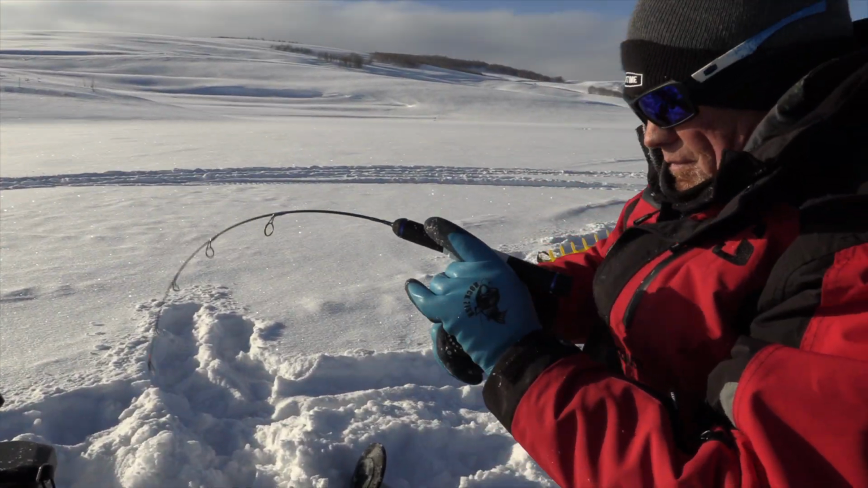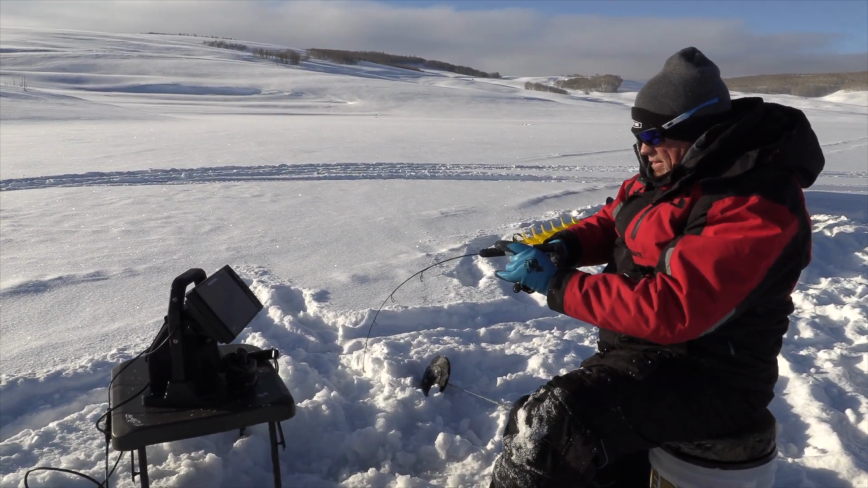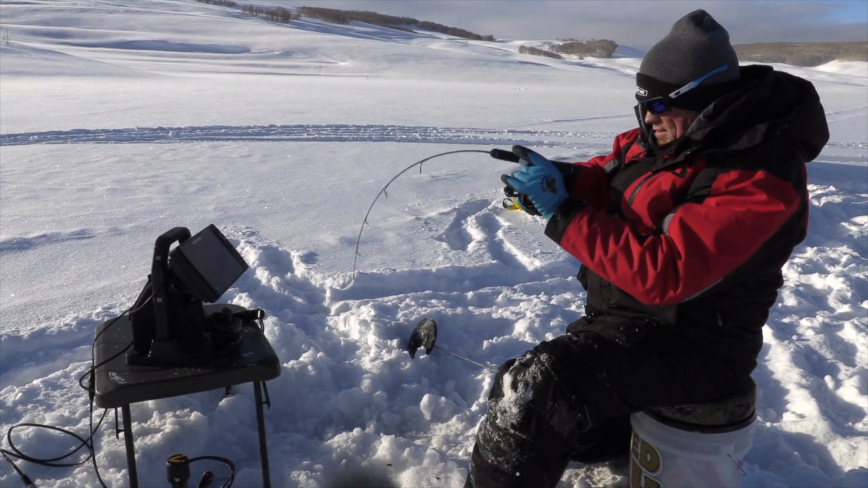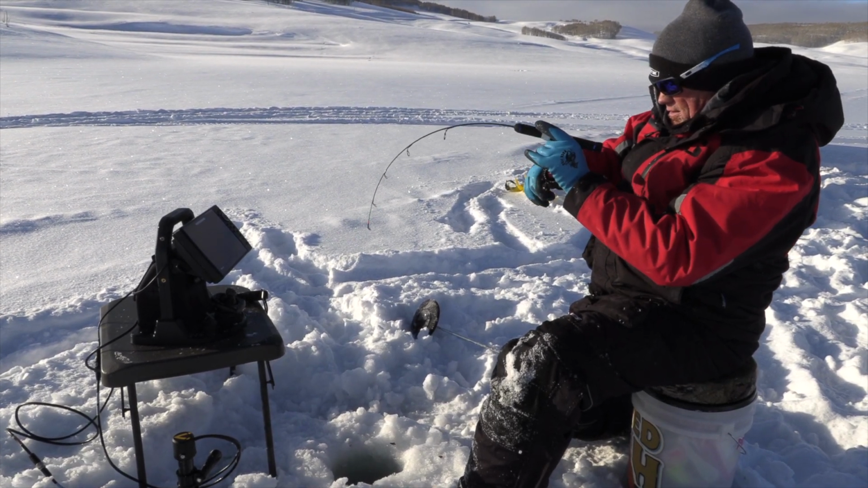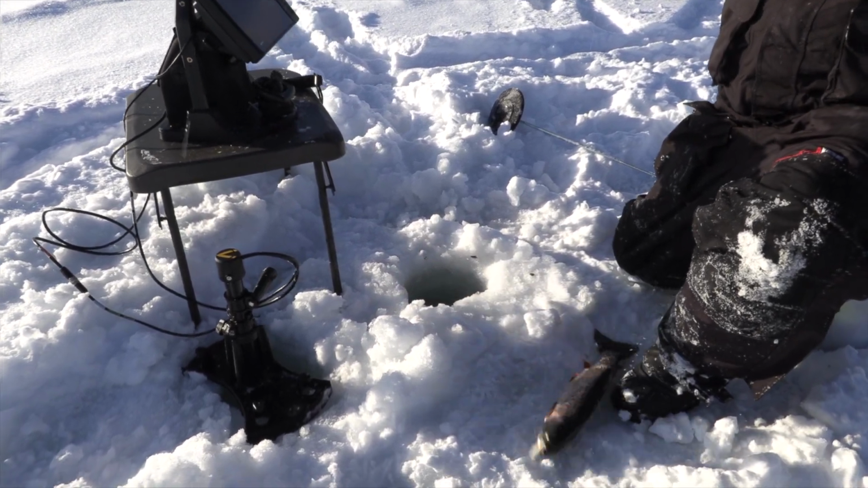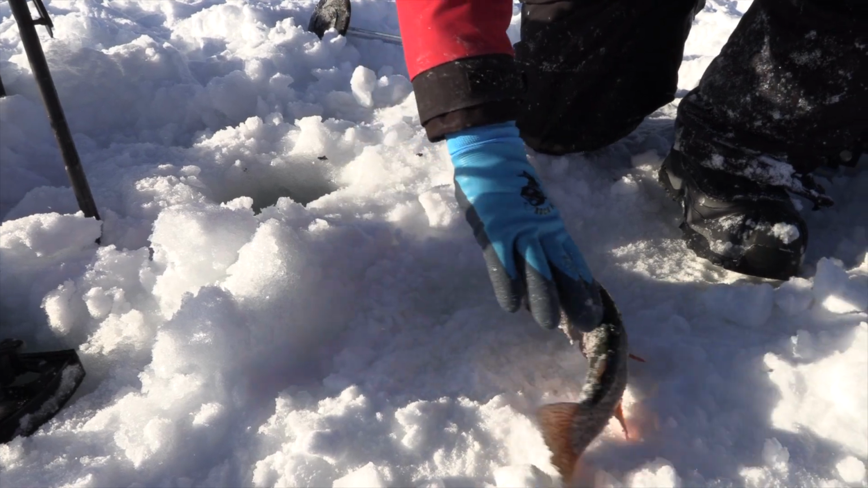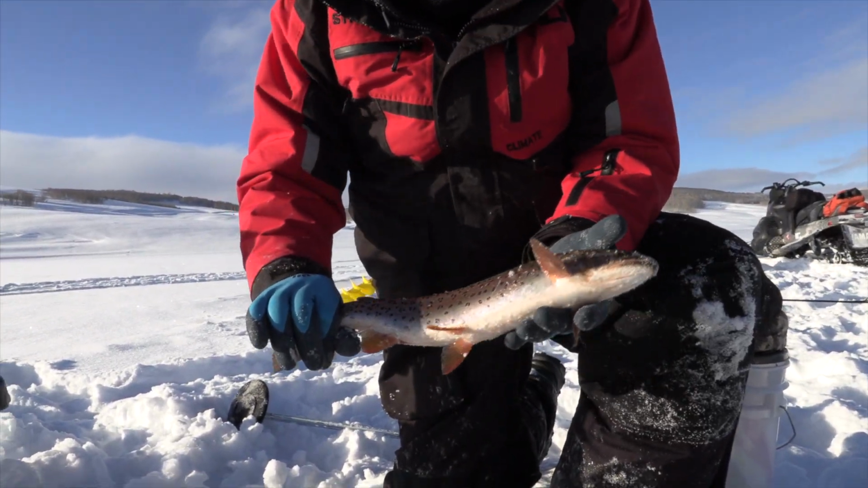That fish targeted it, came in off that deep edge behind us. This is a better fish. And he immediately attacked it. Look at that. There's a better fish. Come on out. There's a nice one. Beautiful marks. Look at that fish right there. That's a beauty. Gorgeous fish.